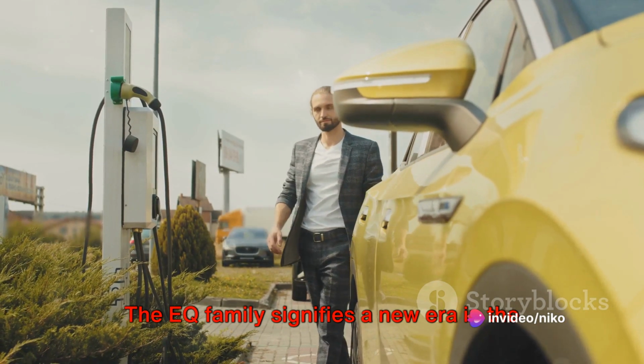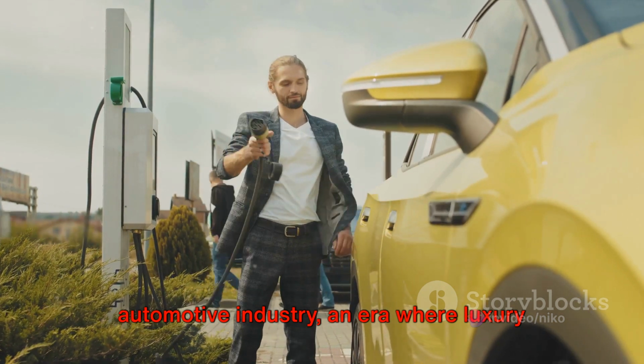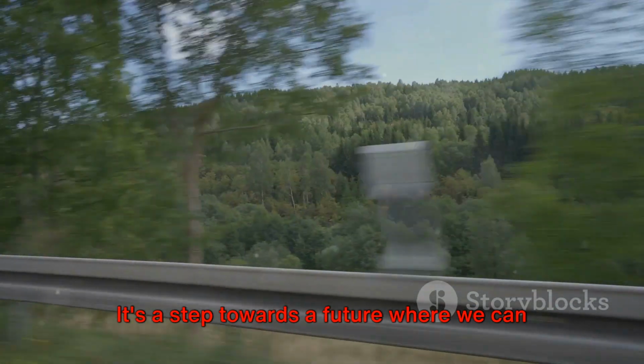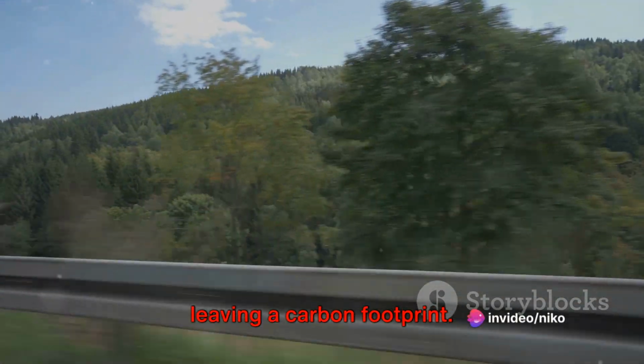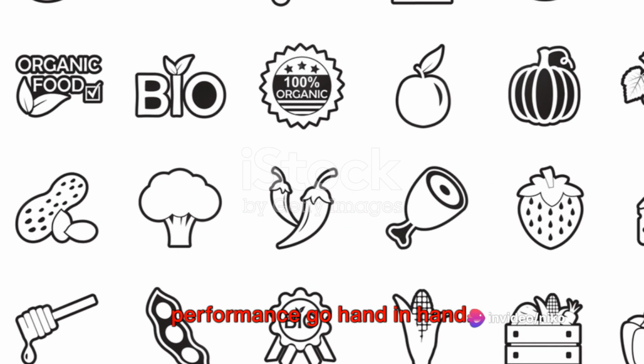The EQ family signifies a new era in the automotive industry, an era where luxury doesn't come at the expense of the environment. It's a step towards a future where we can enjoy the thrill of driving without leaving a carbon footprint. It's a future where sustainability and performance go hand in hand.